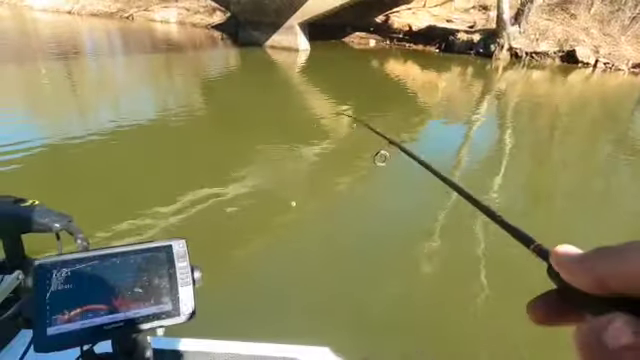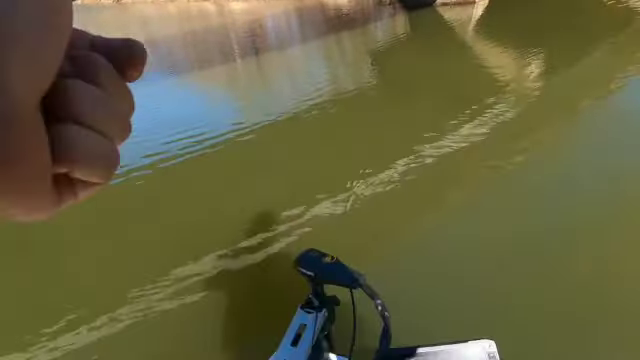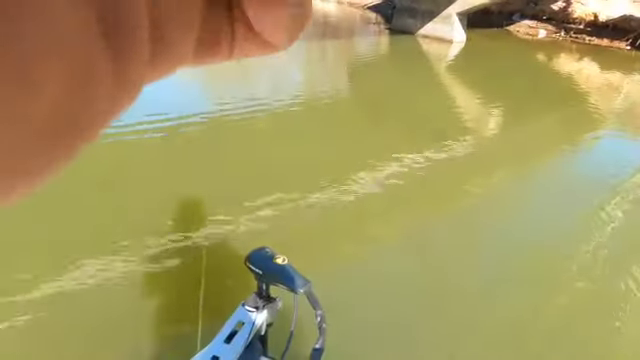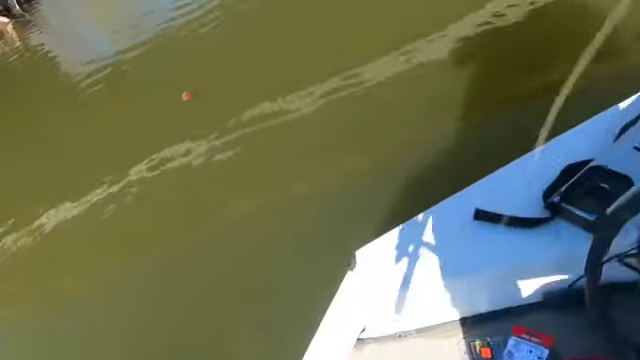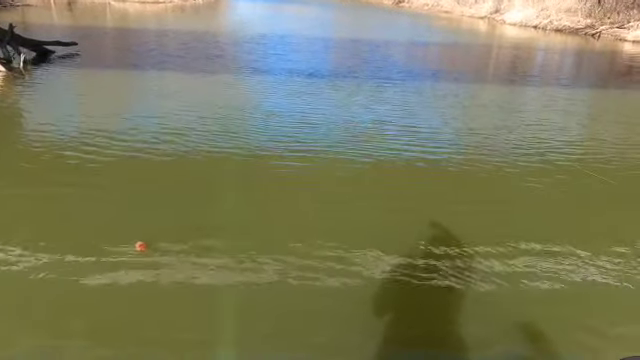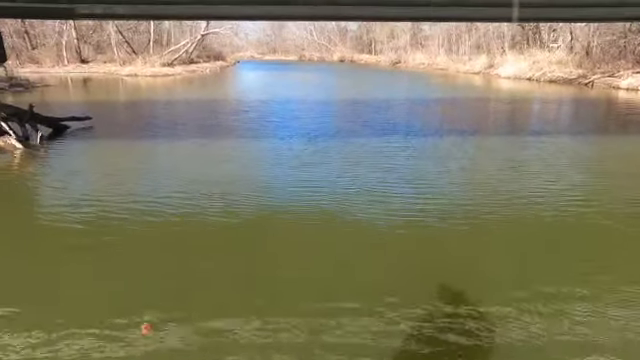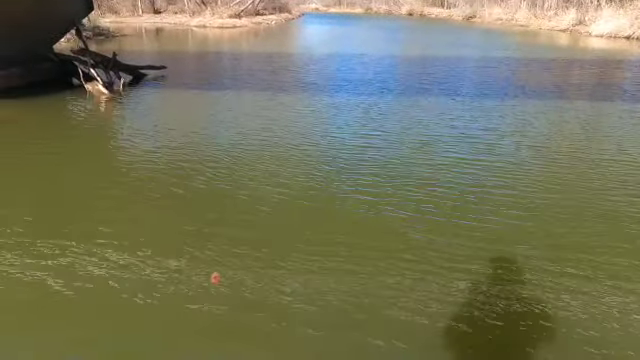I still need to set that cork a little bit deeper. It's only about 3 foot deep. That's what it's set at. I'm 6 foot tall, and that's 3 foot deep, and the fish are at 6 foot deep, so we might want to make it at least 5 foot deep. That's too deep. That's 6 foot. We're gonna go about 5.5 foot.